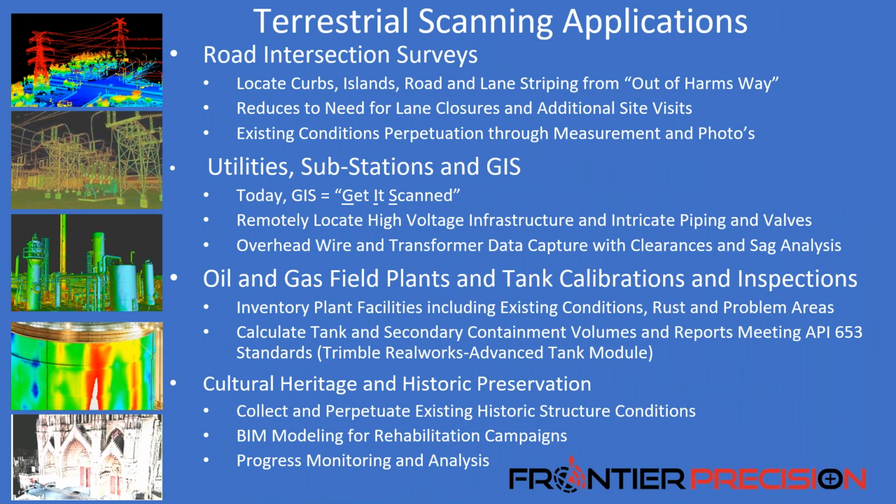I think the road intersections have become pretty common nowadays for a lot of our customers. One, keeping crews out of the intersections. But again, software is really allowing us to extract the data a lot faster than what we could traditionally have done in the past manually with RTK or total stations. The next four on this list, all three of the scanners work great for these applications.